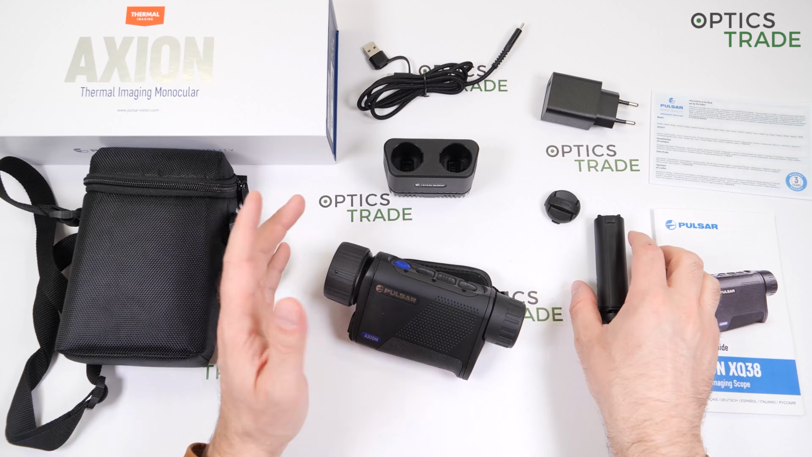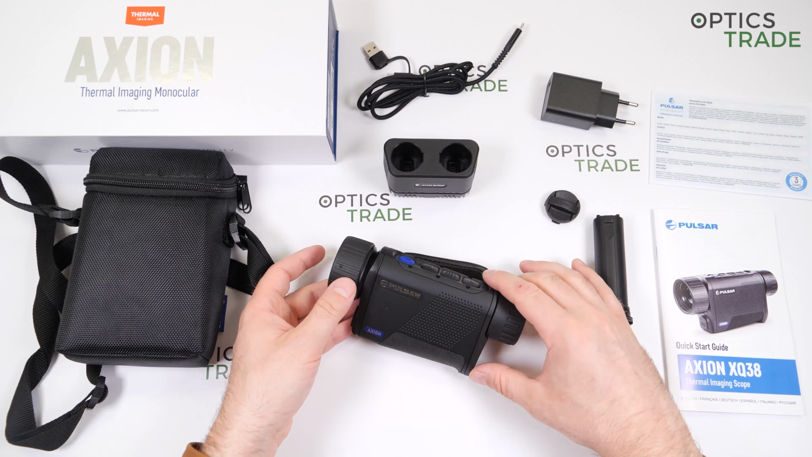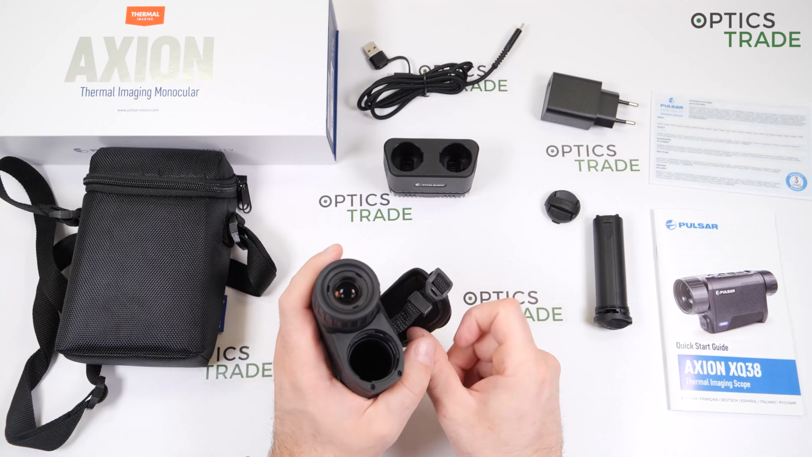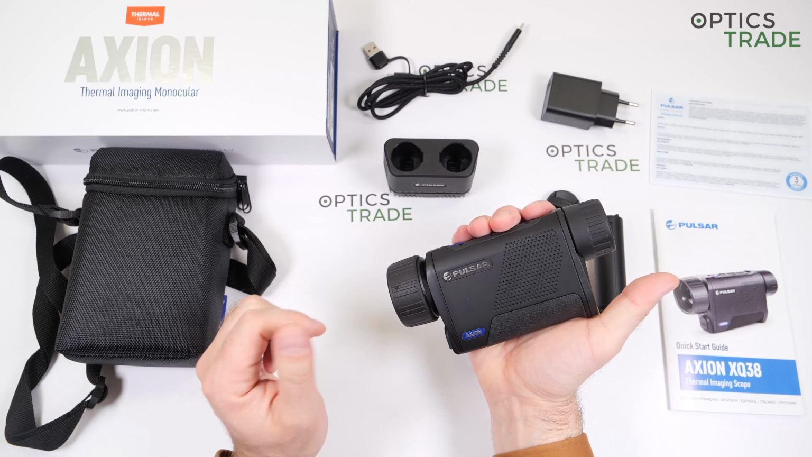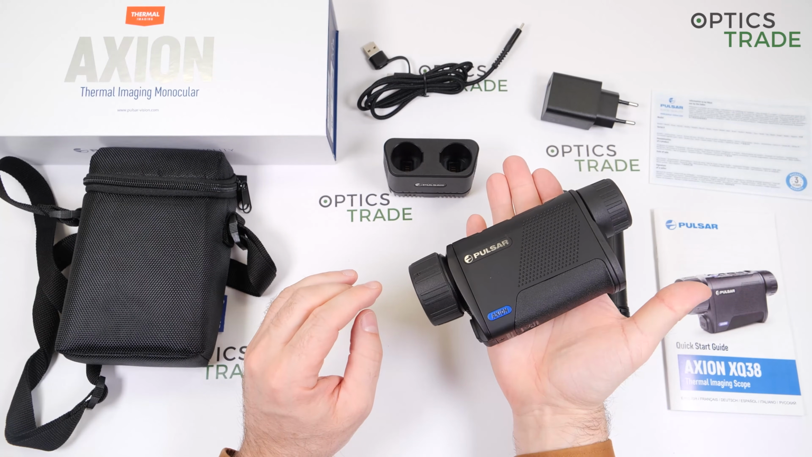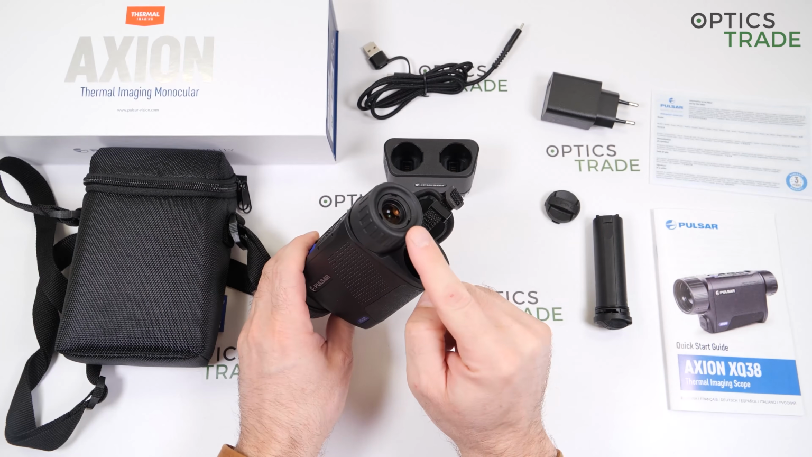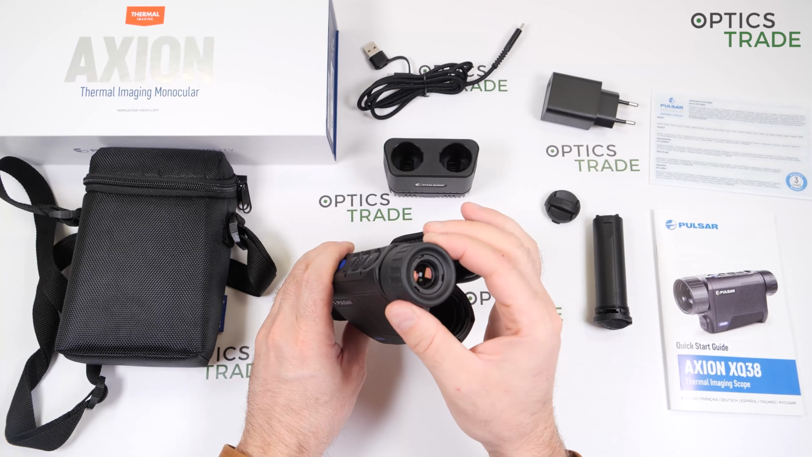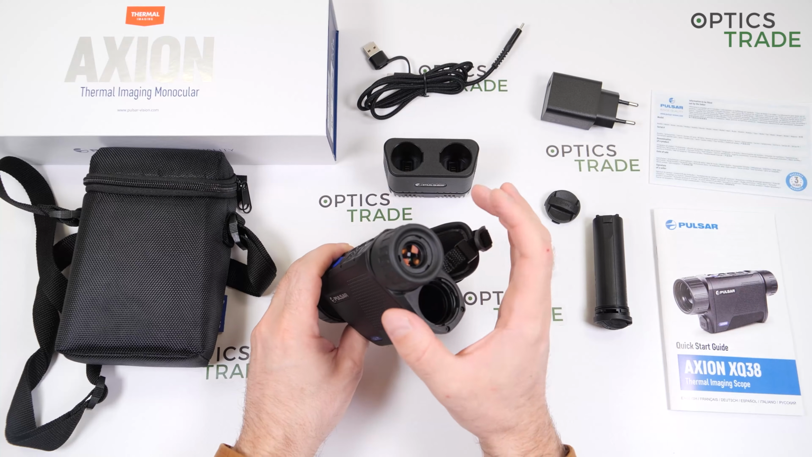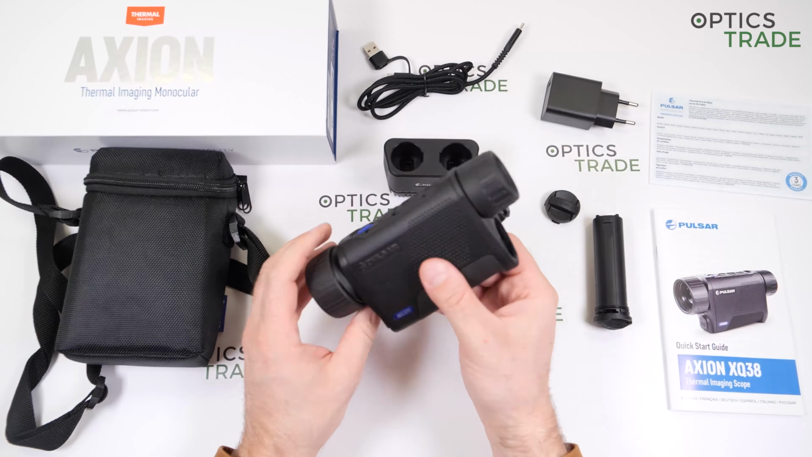What is also a big plus, complete waterproofness. IPX7 waterproofing, really great. I also think the ergonomics, even though this device is bigger than the previous versions of Axions, it's still not too big. Even for myself, I have really small hands. It's not too big. I'm still able to handle it. And what's really sweet for me, I wear glasses. It's much easier to look into it, and I even have a subjective feeling that this display inside is bigger. I see it bigger at least.